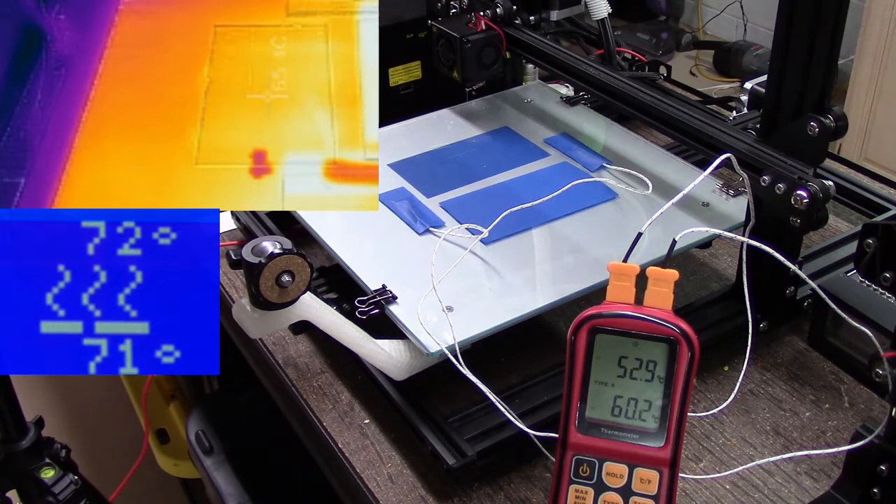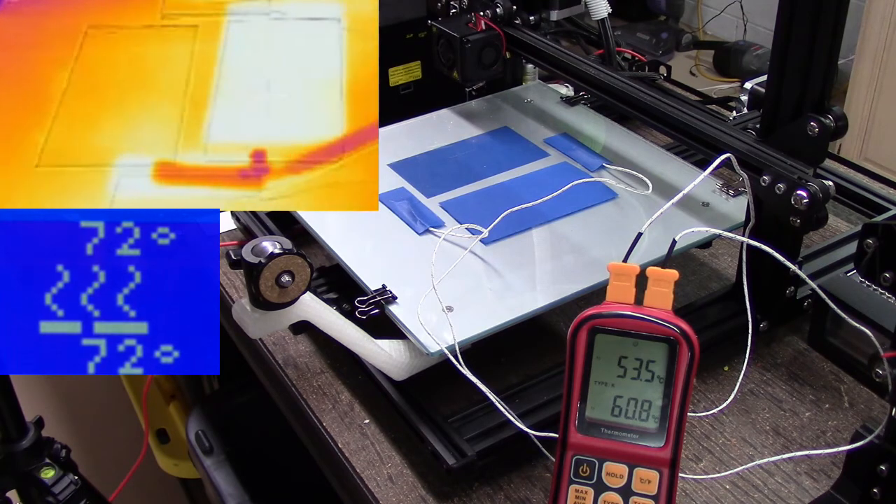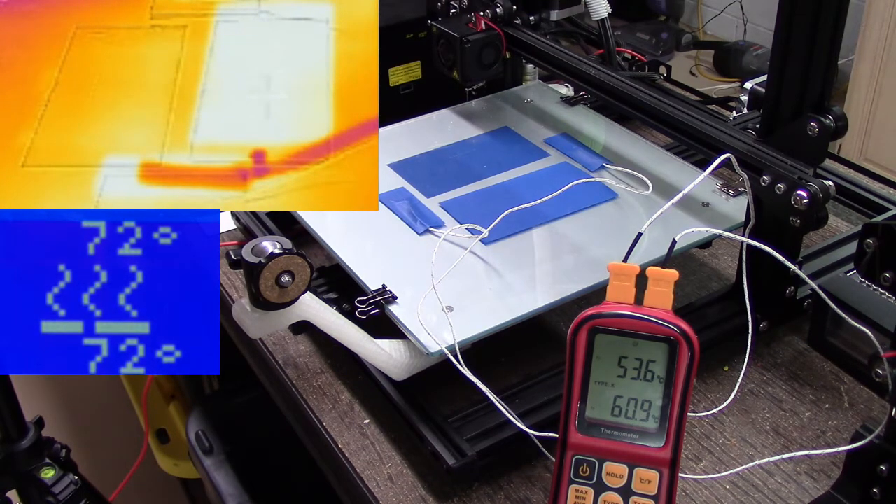I want to get a time measurement of when I hit 72 degrees, so I can take a time difference. I'm now at 13 minutes on the Flir clock, and I'm at 71 degrees, and we just have one more degree to go. I'm at 66 on the bed, and I can't quite read it. I think 60-something, maybe 69 on the tape.